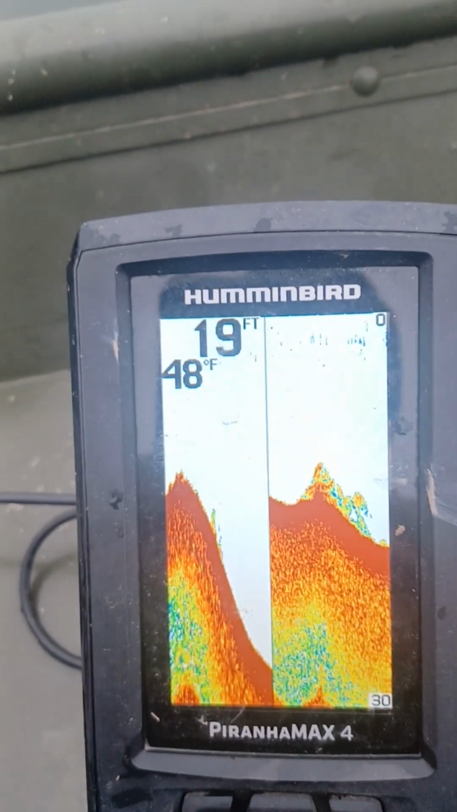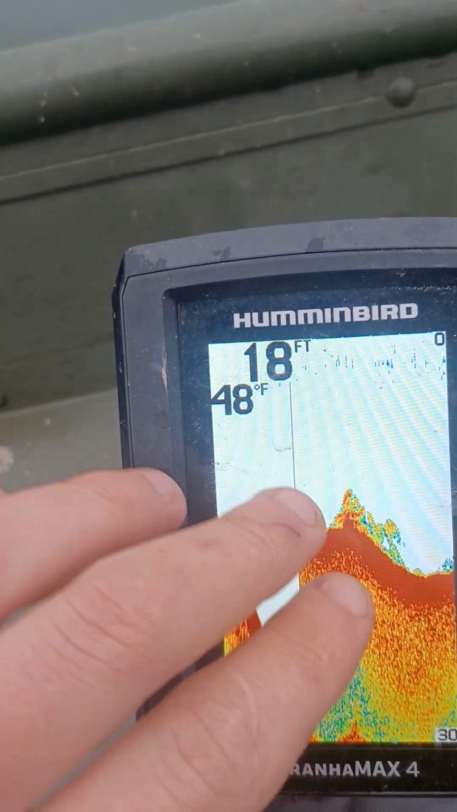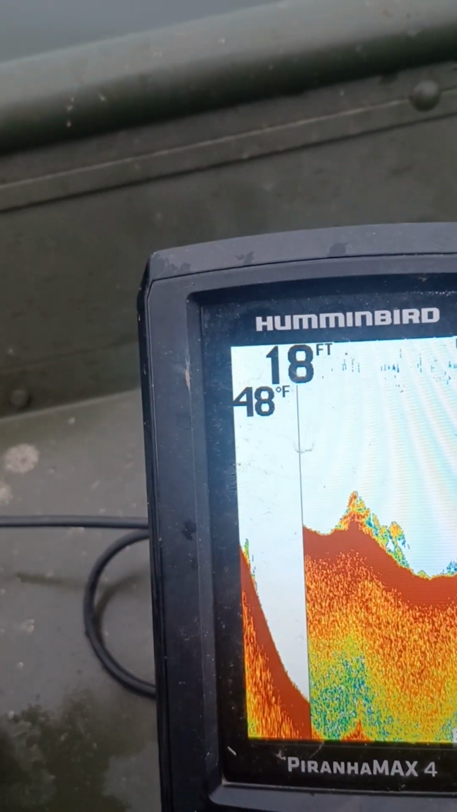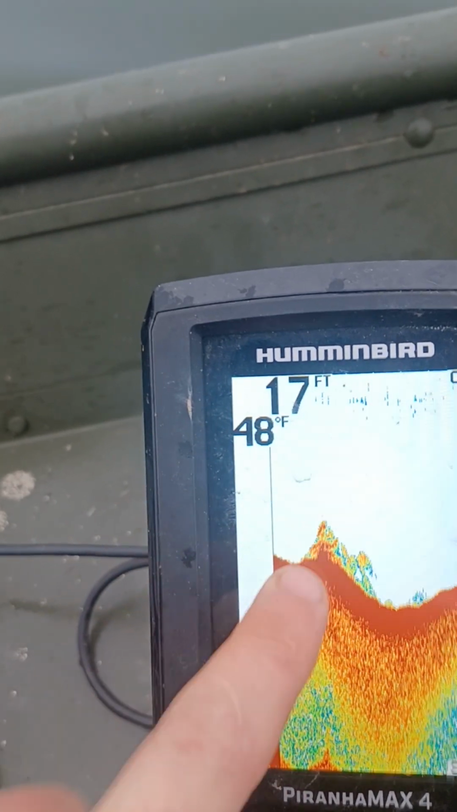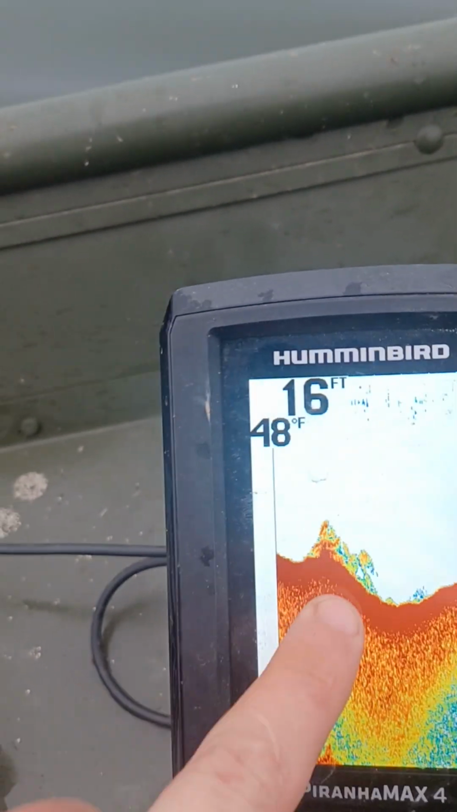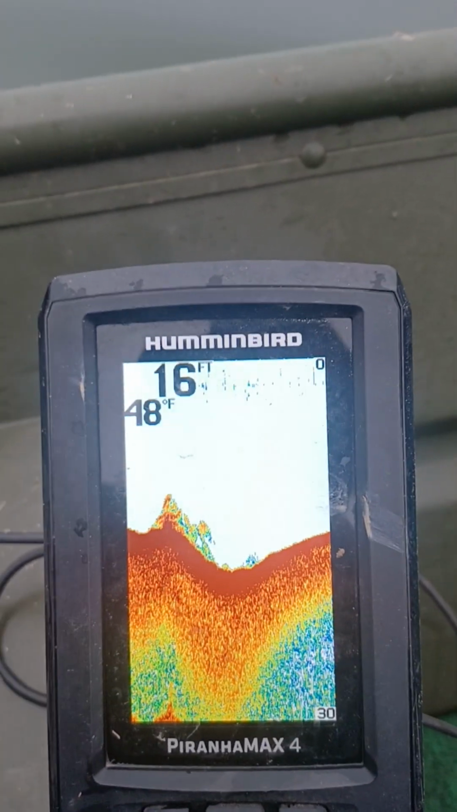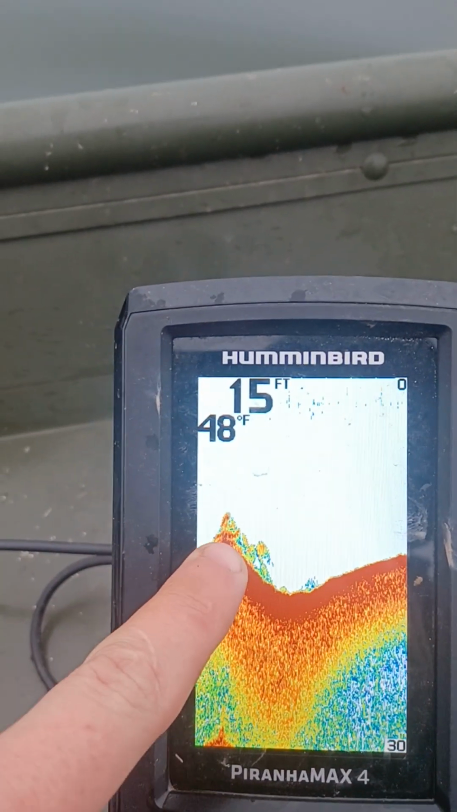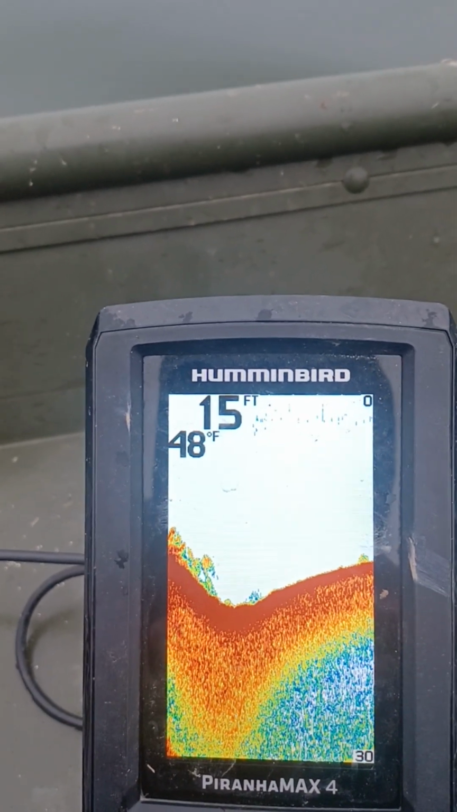The main thing, guys, is it don't matter if the screen is popped up with a million fish or no fish. If you see something like this, you want to fish it because there's structure there, and this unit here is not good enough to dissect the structure and be able to pick out all the fish in there. But if you see something like that, fish it.